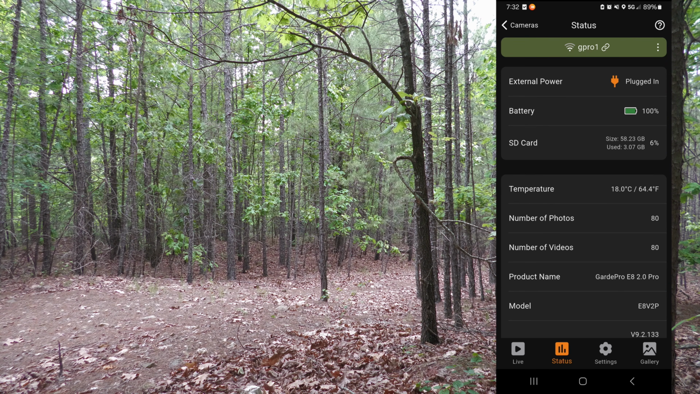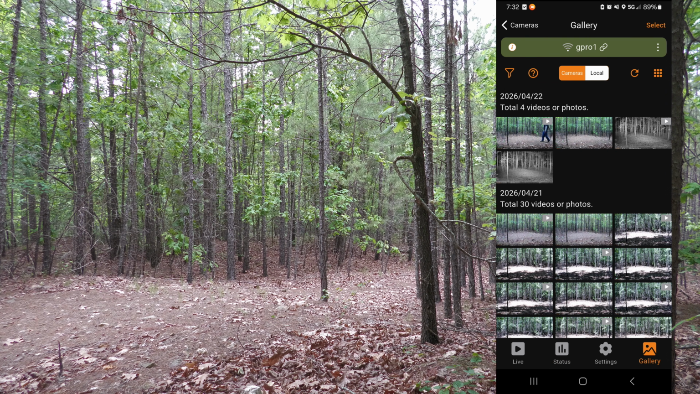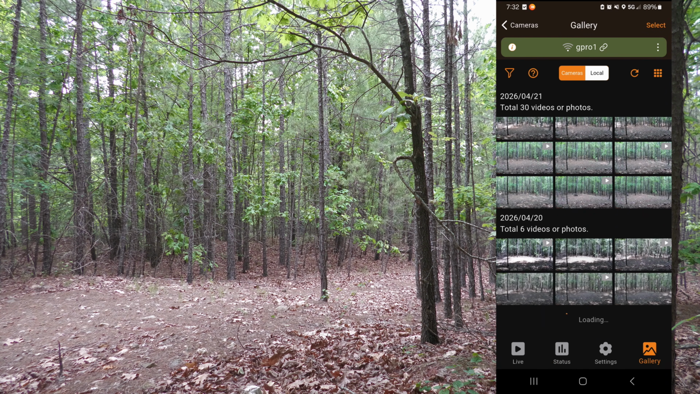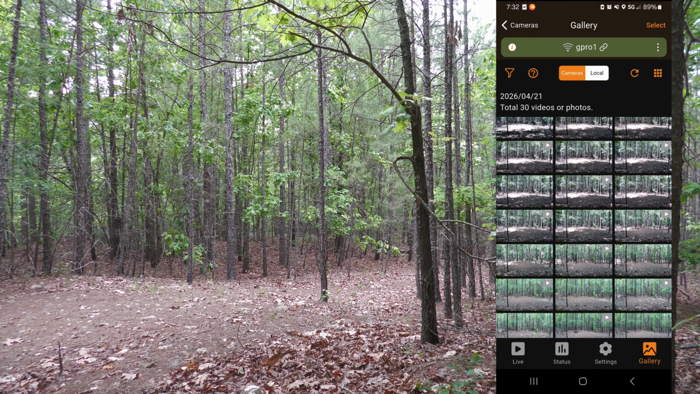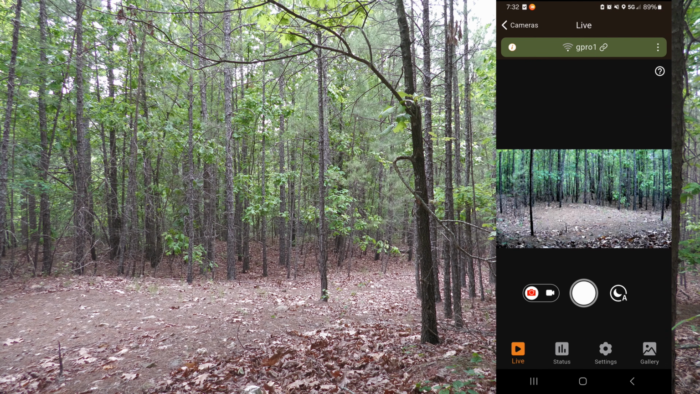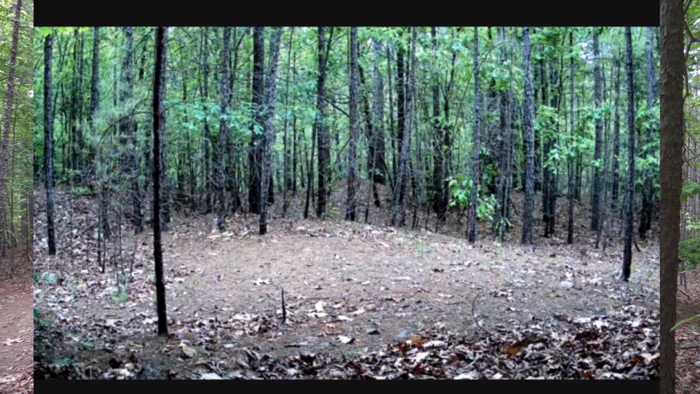And there it is. As you can see, my battery percentage is still 100% after 2 weeks. Come over here to gallery. Got some photos on there. We go to live view. And there we go. I'll do some movement around here.